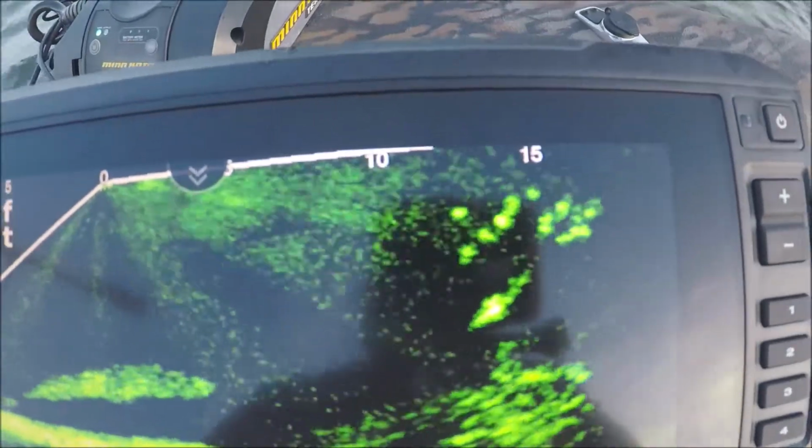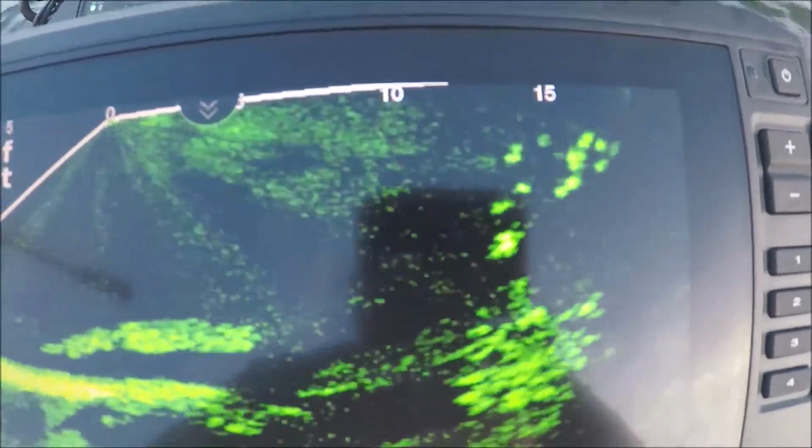Alright, I just pulled up to one of my spots that I've sunk, and let's see. Guys, you don't have to be a sonar expert to see. There's the tree. All that right there above it is crappie. I just hope they're active.